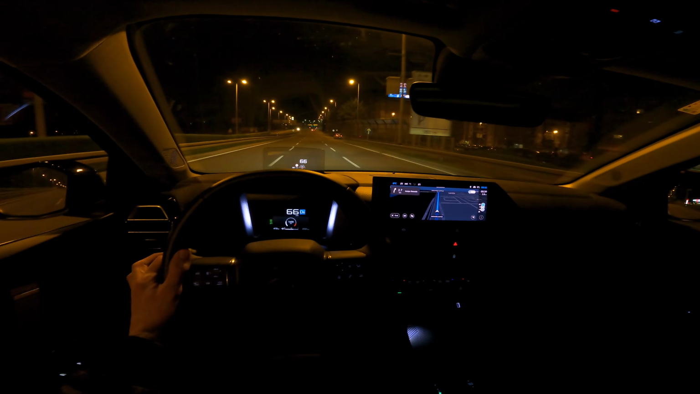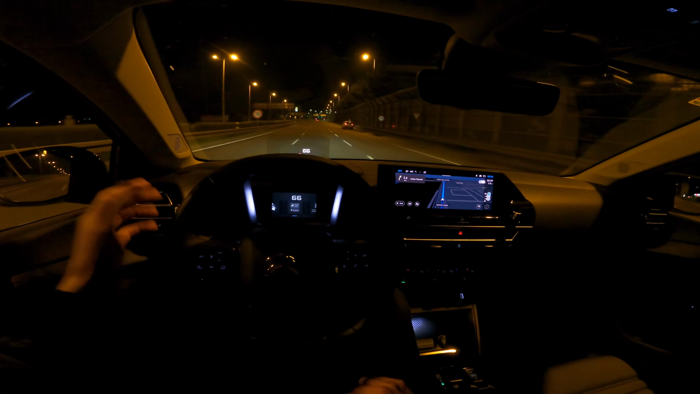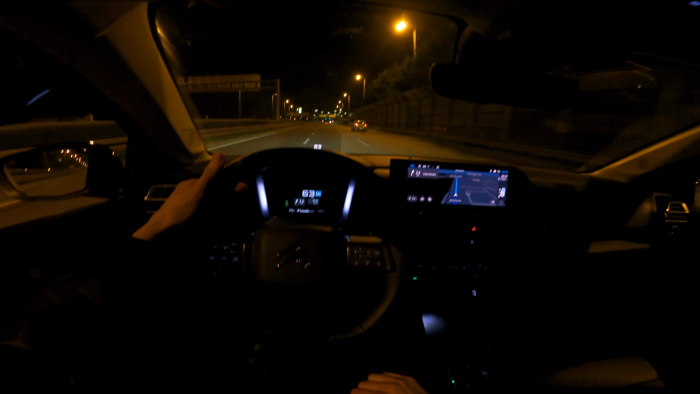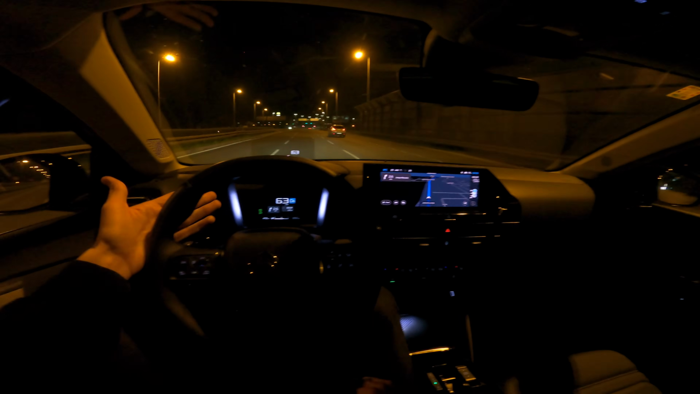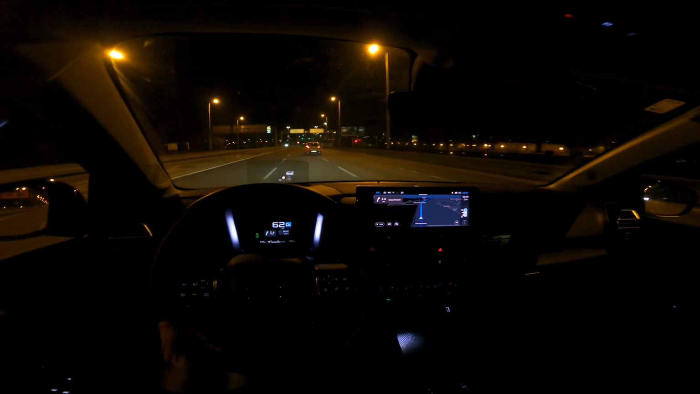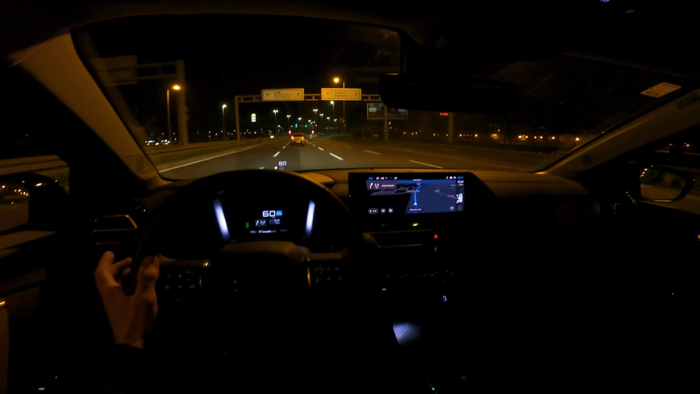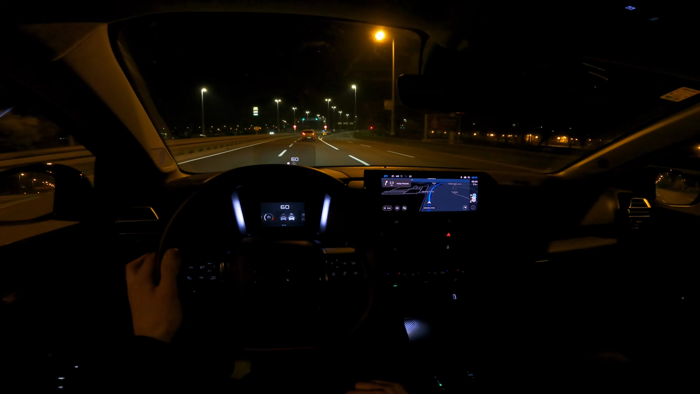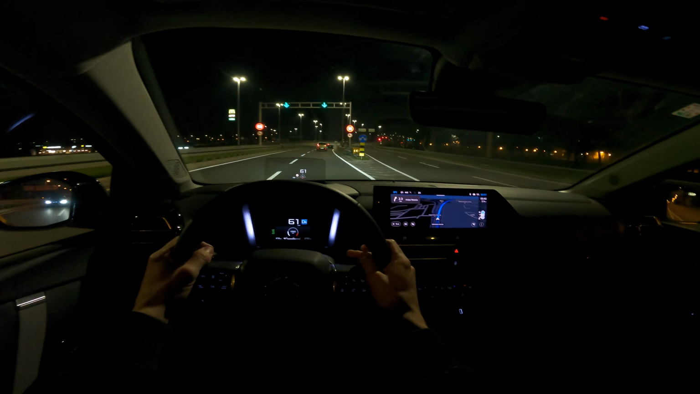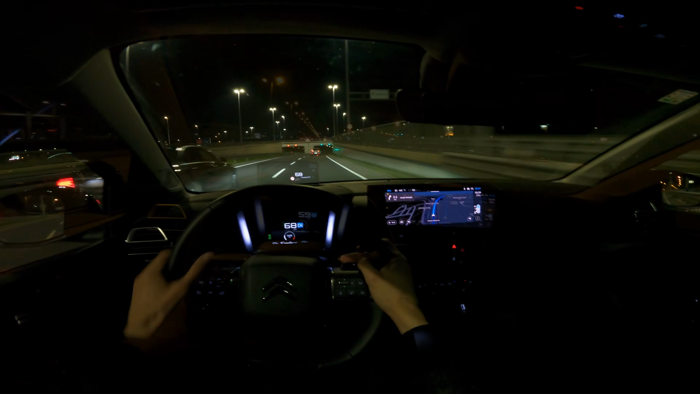Now, the reason I wanted to turn on the maps is to show you, because some of you are going to say, why didn't you show it? So you can see here, it gives you where to turn and time of arrival, but it doesn't give you, for example, like the Peugeot, the little map. But you have it on the main screen, so I think that's good. Also, it's not on the head-up display either.